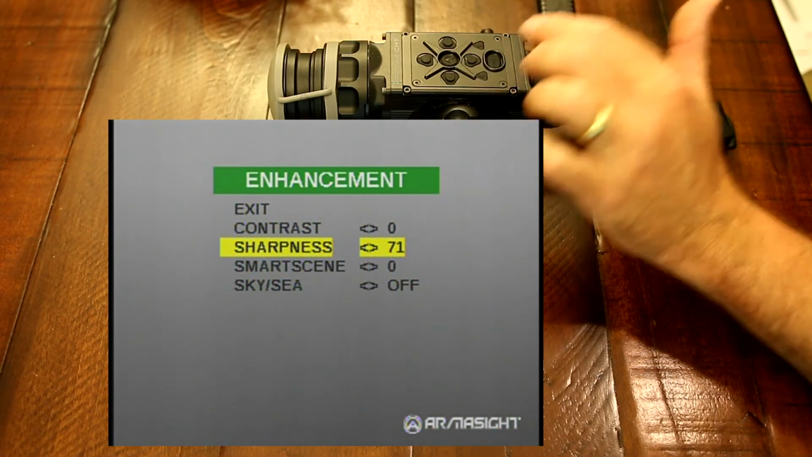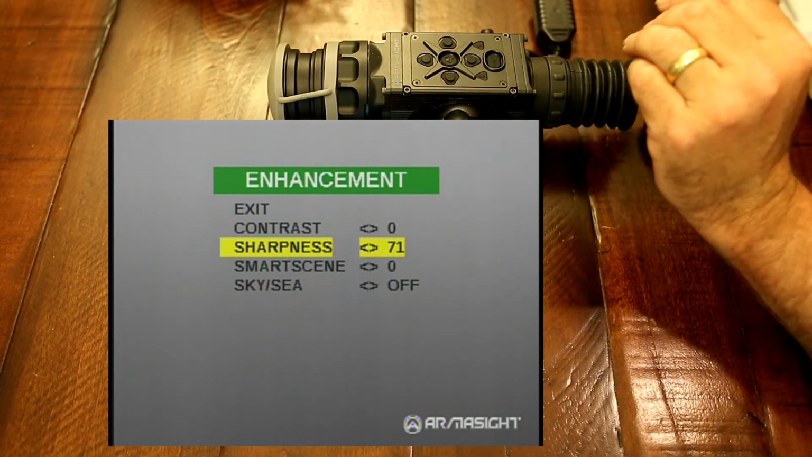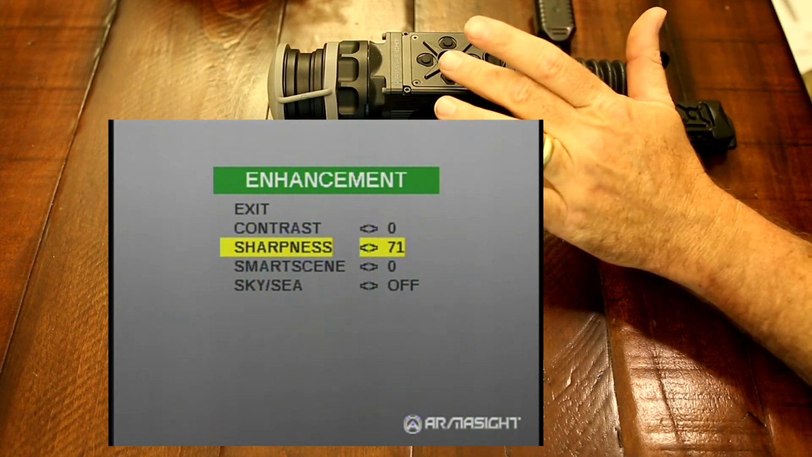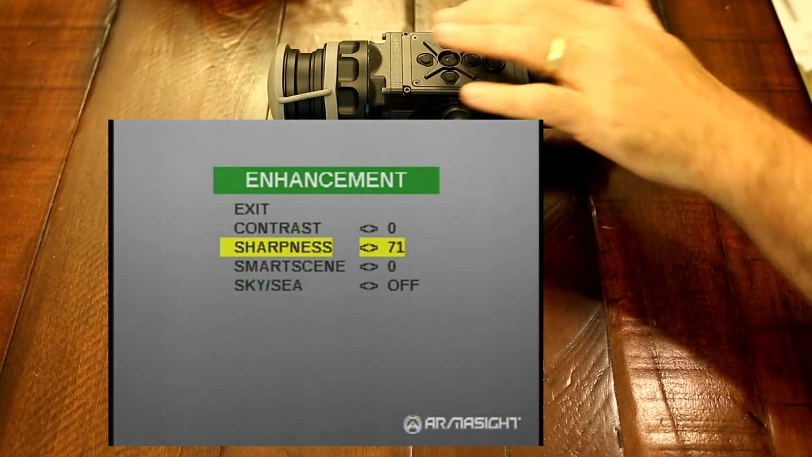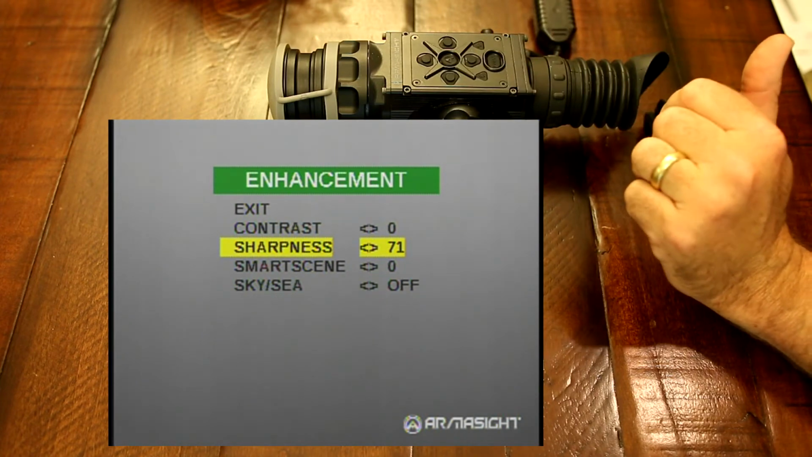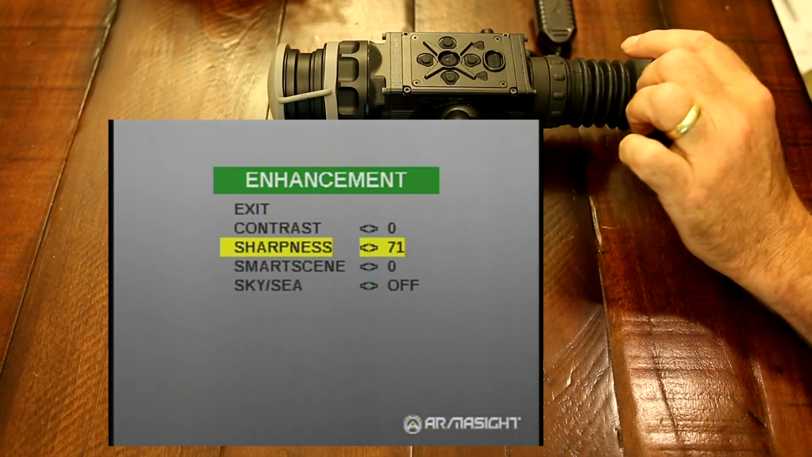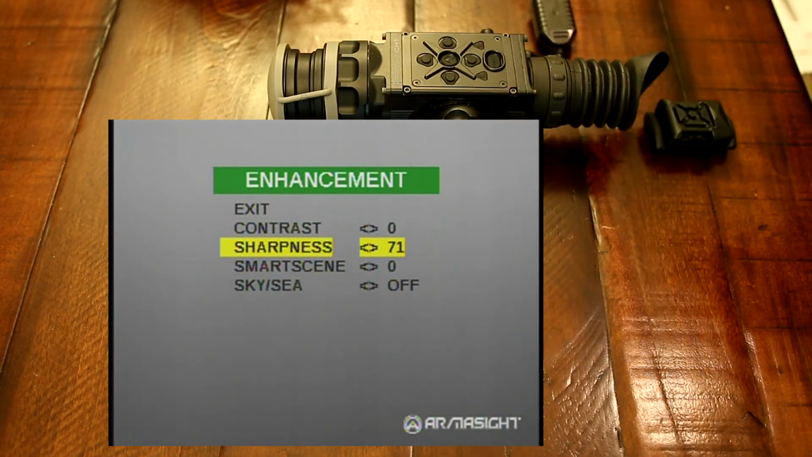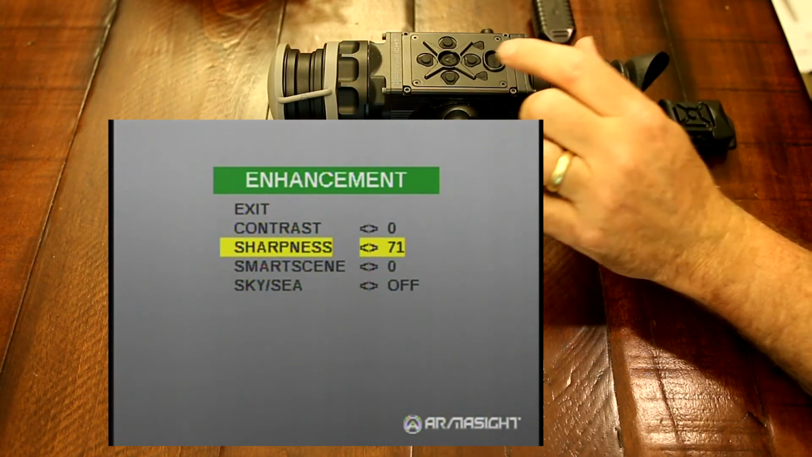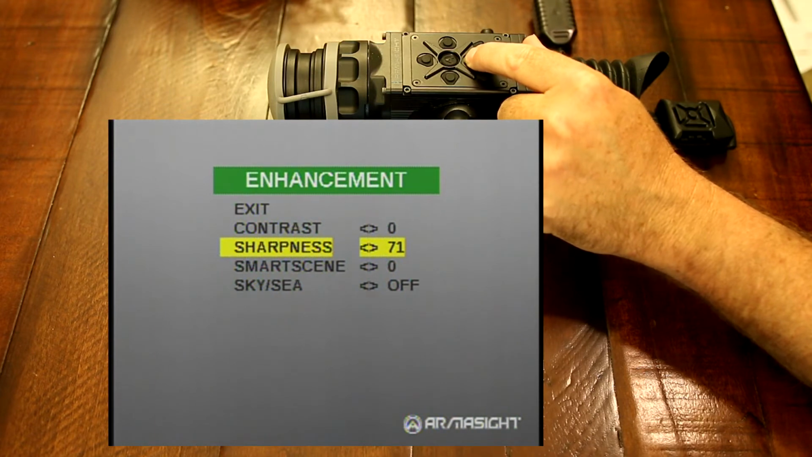It's basically the same thing. What this does is enhance the lines and really make the sharpness come out on your image. This goes from -20, which is very soft, to 100, which is very sharp. And of course, once you get up to the top end, you're going to have some signal to noise issues, some graininess. But again, you can adjust anywhere from -20 to 20 and find out what looks best for that particular situation and make it where you can really define your target and see the edges and see all the detail in there. So another great enhancement.